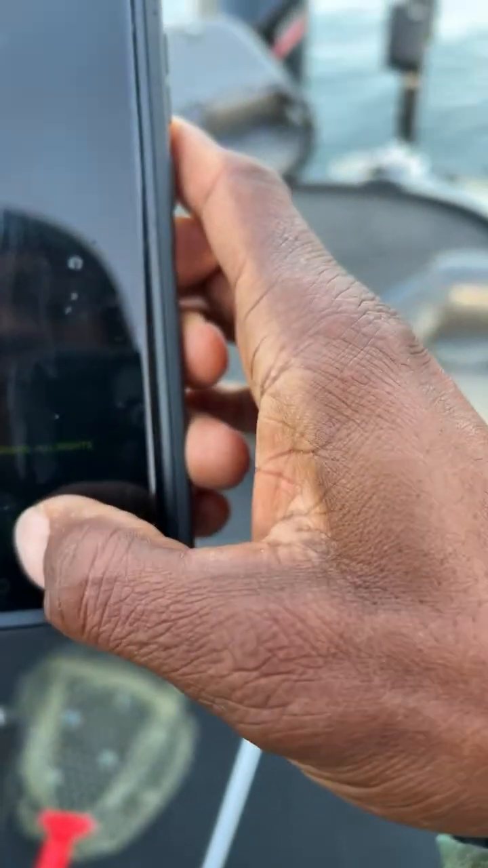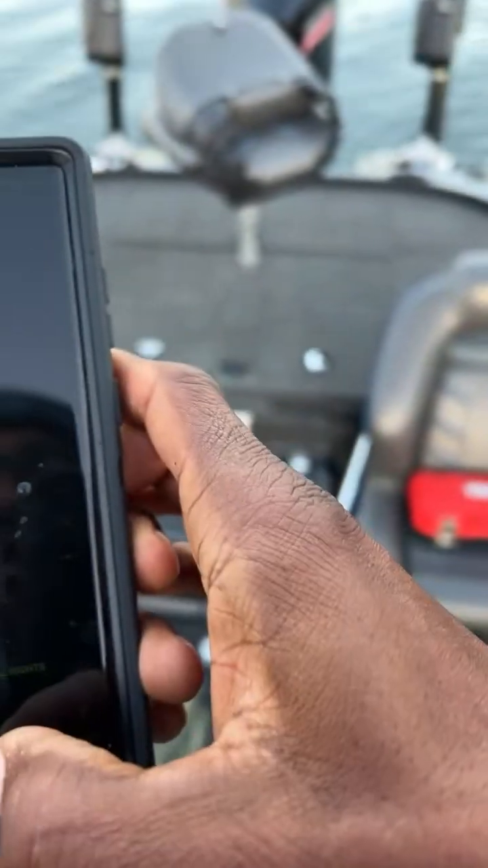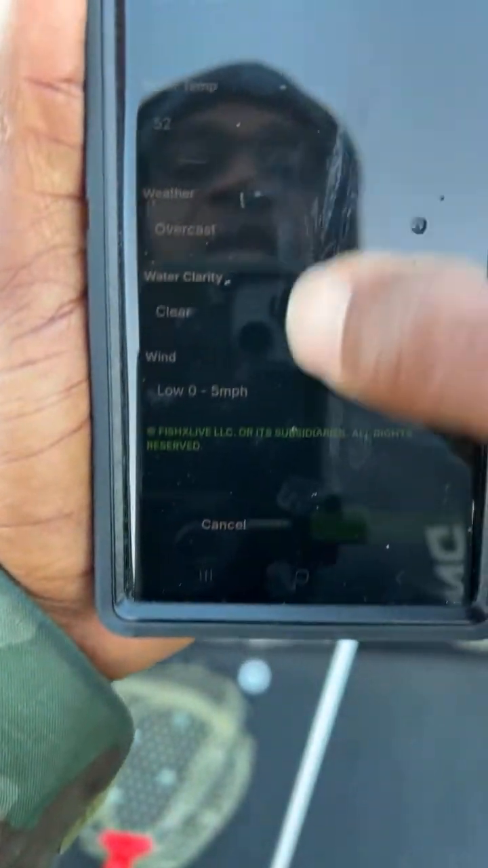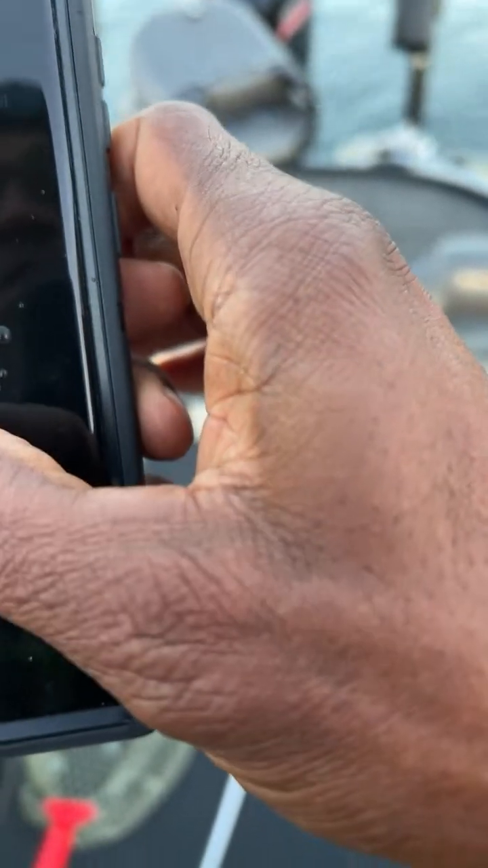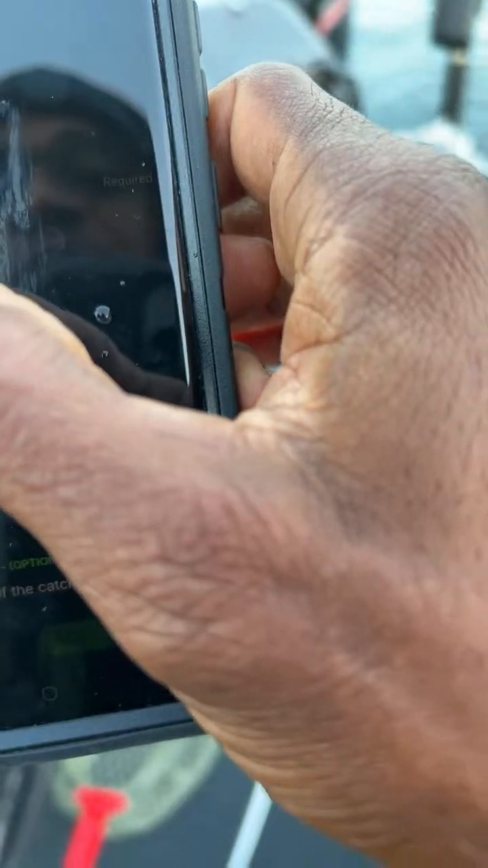So that is the app that I use, guys, fishxlive.com. So now hit that save button. And we're going to save that into the app. We'll see if I have a way to, let me see. Is there something I forgot to put in here? Oh, let's see. Wait.